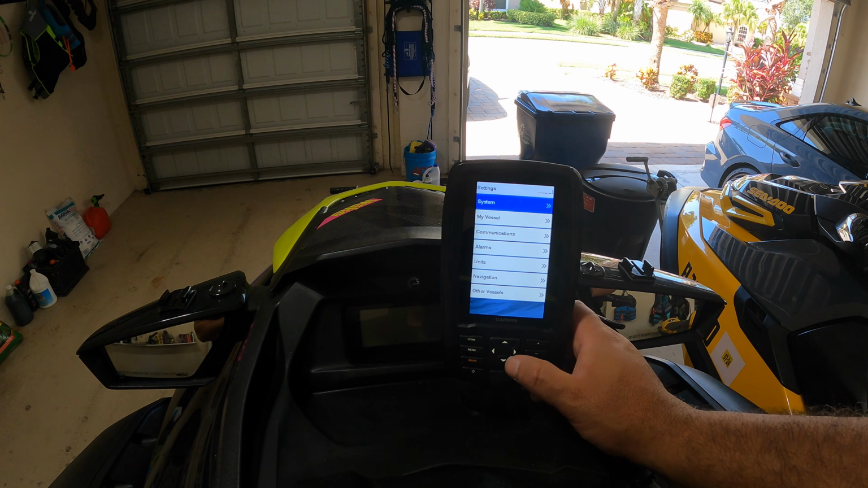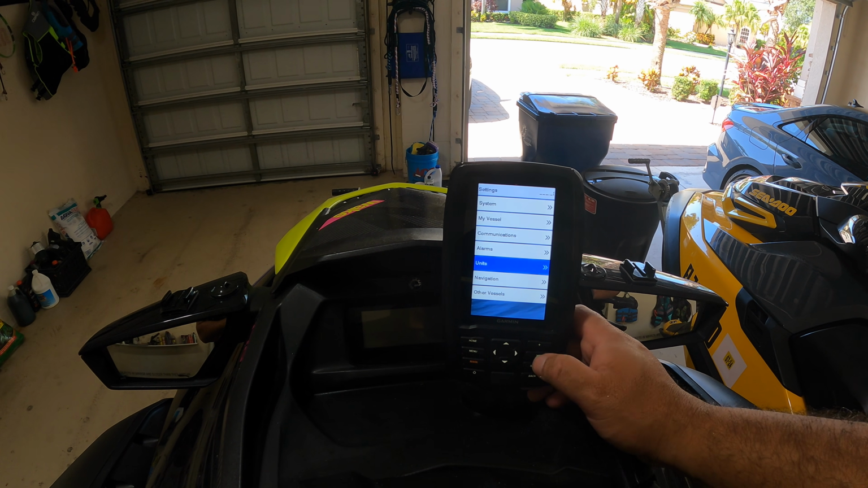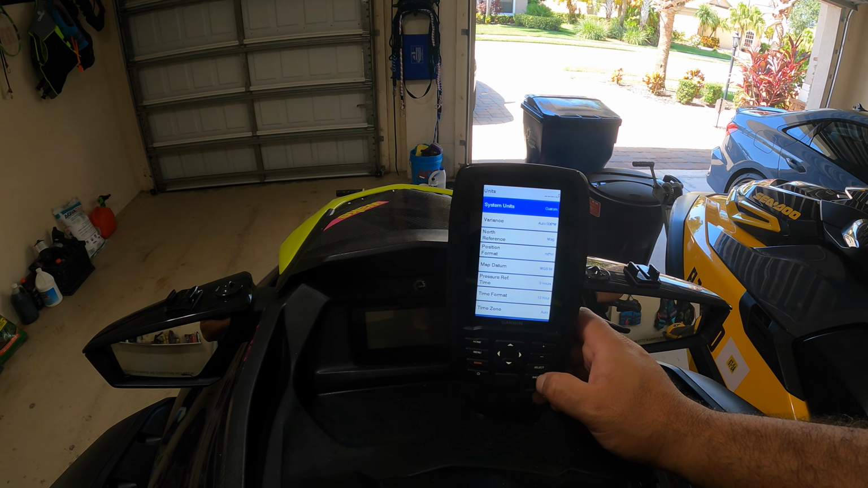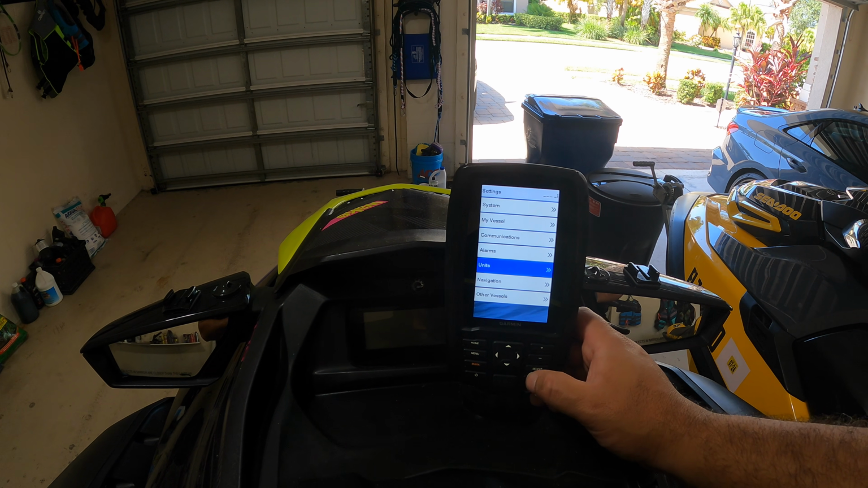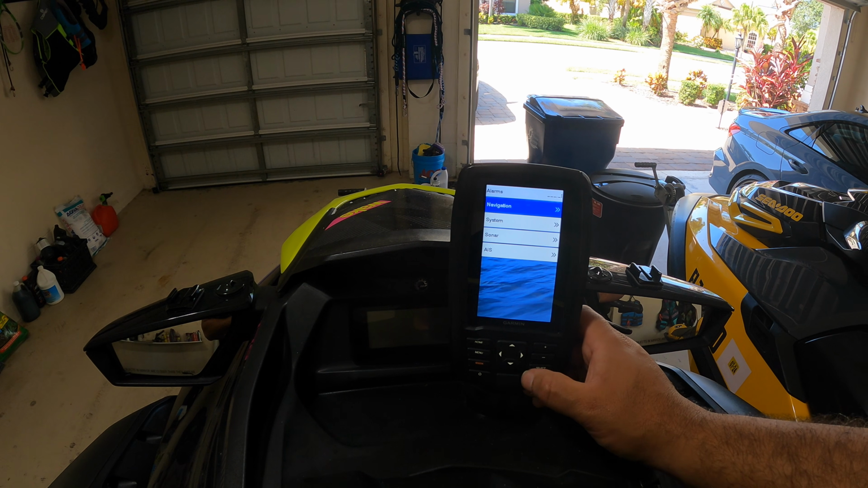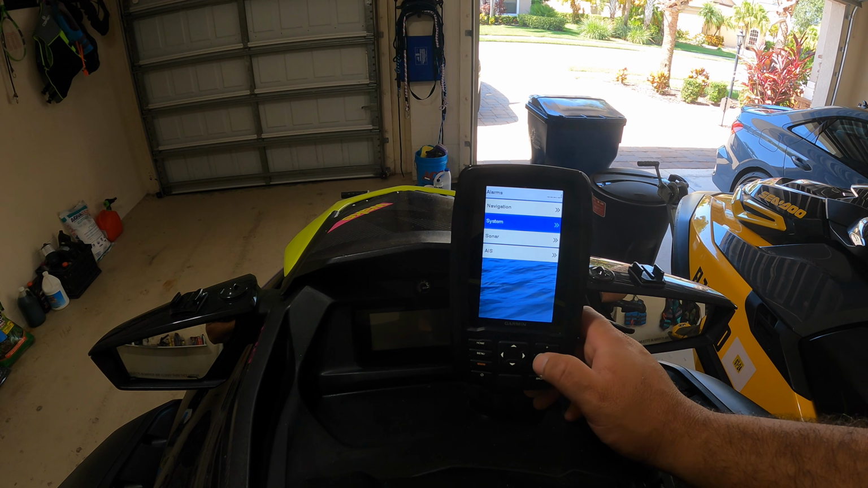Also, real quick, while we're in here, there's other things that you can do. You can change your units to read in different units of measurement. You could also set alarms for your depth finder and things of that nature. There's a lot of really, really cool features.